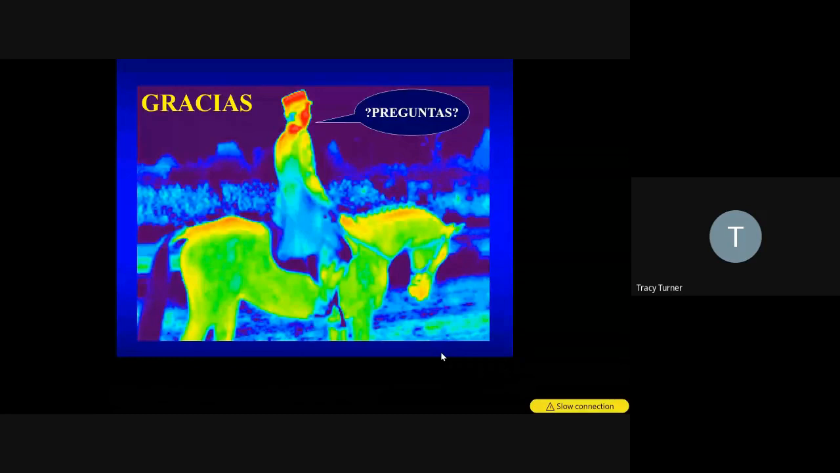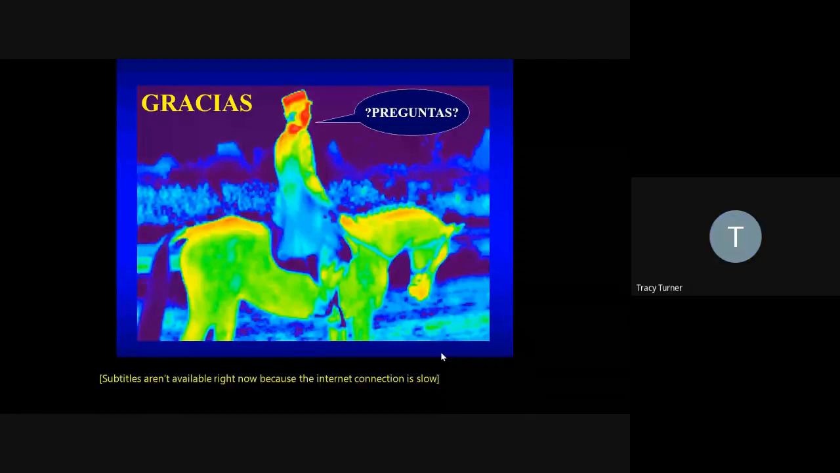Yeah, I think it's important to make your evaluation at 90 degrees or as close to 90 degrees as you can get, because it does change a little bit as you move off your angle. And I like to look at them from two different directions to see if it's consistent, because it'll change sometimes.